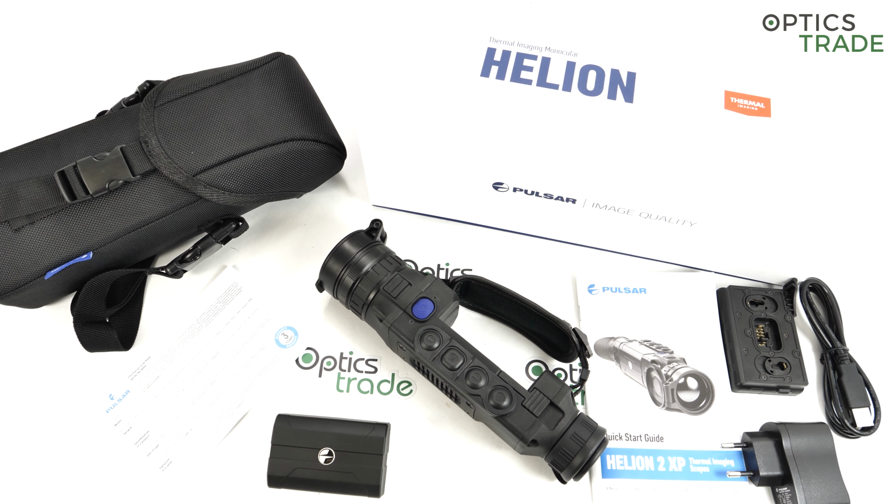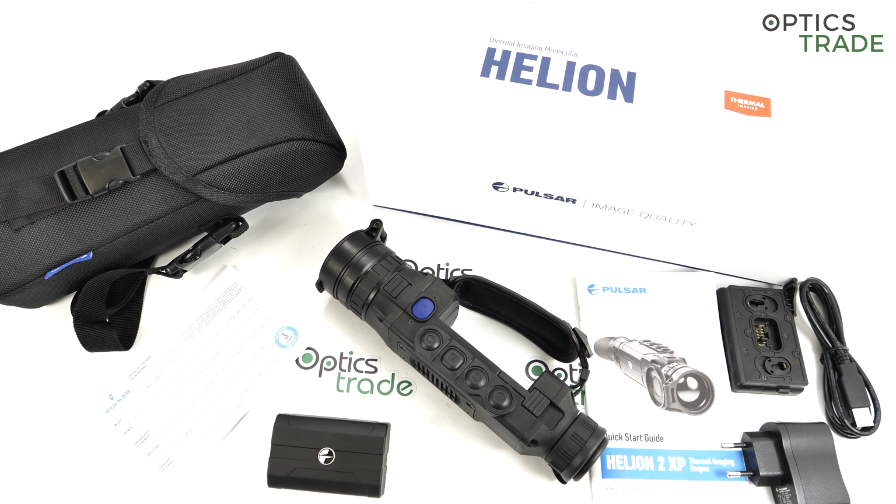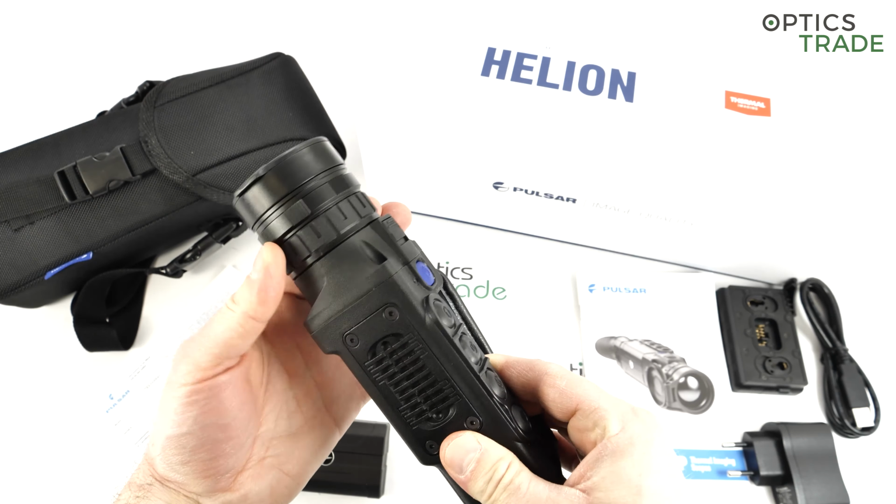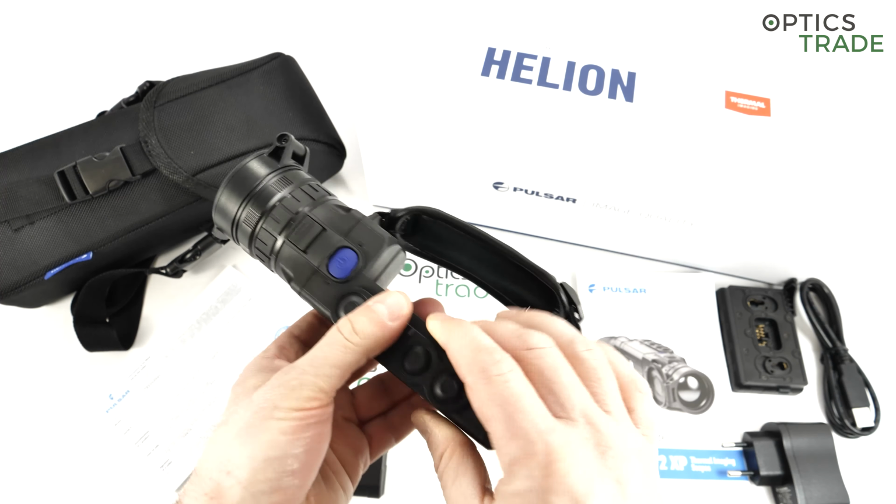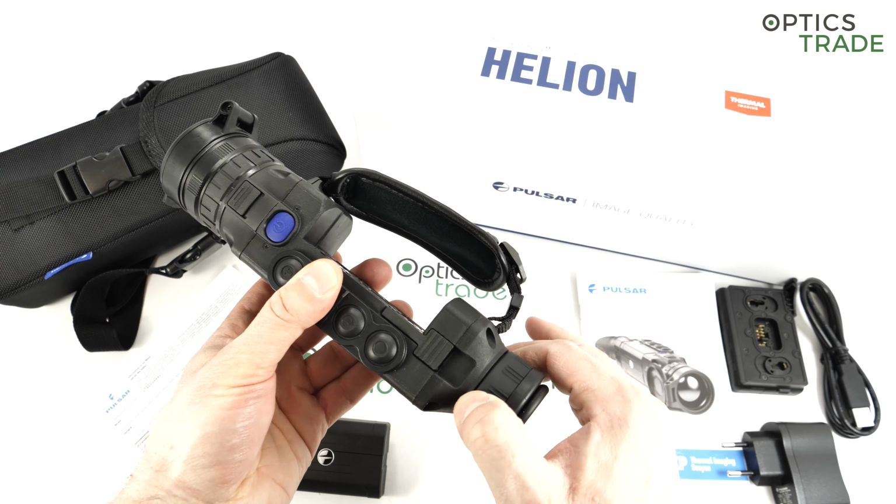Range of detection, roughly 1,800 meters. Even though I would say in perfect conditions, you're able to see especially animals as big as red deer, or big wild boars, on a longer distance than 1,800 meters. There are 8 color palettes which you're able to choose, and the focusing is done here. So you just turn this to focus the image, and here you're able to do all the diopter settings.